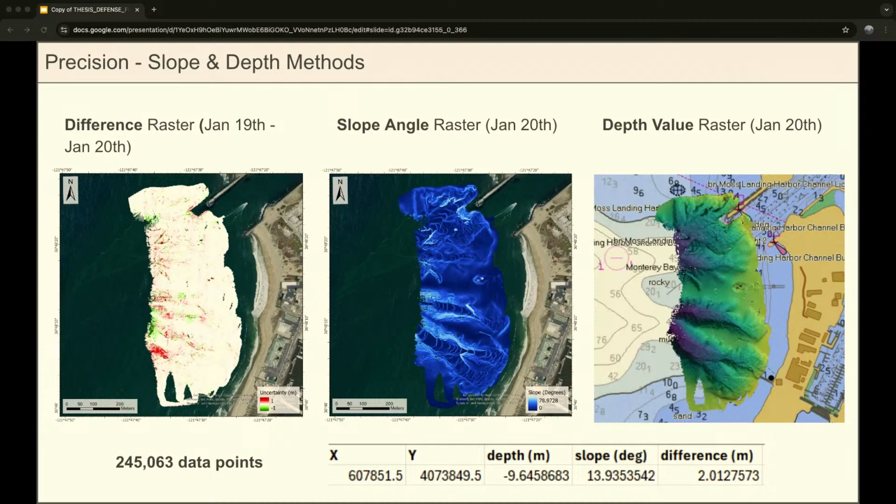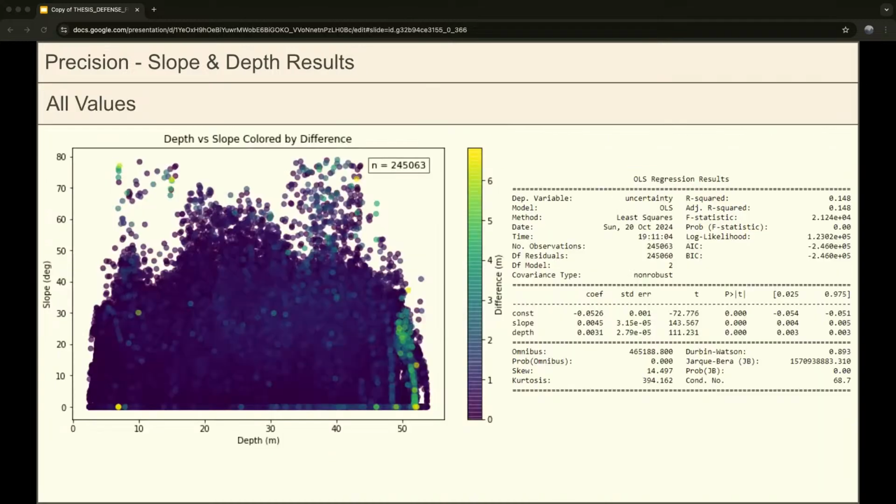And then for this analysis, what I did is I made a difference raster between the January 19th and 20th surveys. So I have my difference values here. I made a slope angle raster of just the January 20th survey, which is just one of those surveys. And then I also made a depth value raster of that January 20th survey. And I extracted every single grid cell from these rasters and got these 245,000 data points. And each of those had an XY position to correlate all those together, and then a depth value, a slope value, and a difference value.